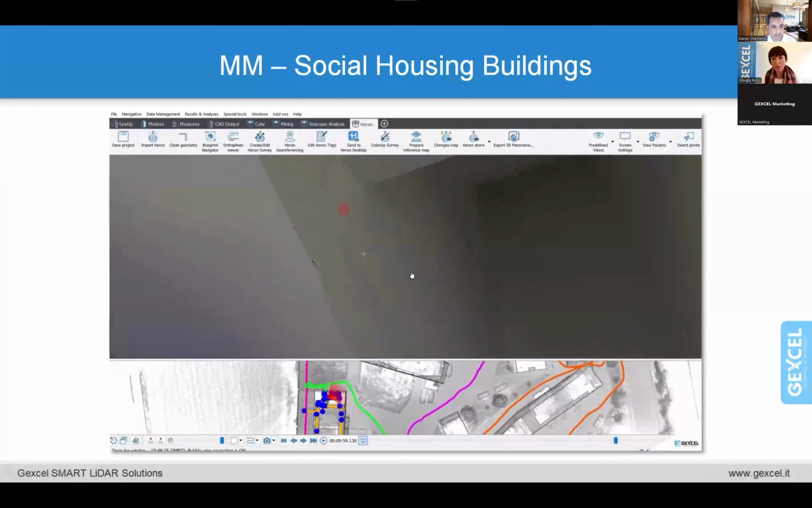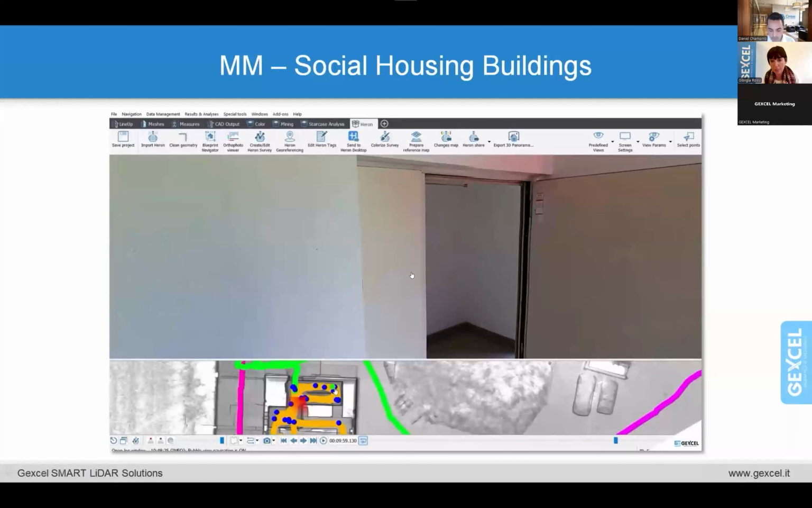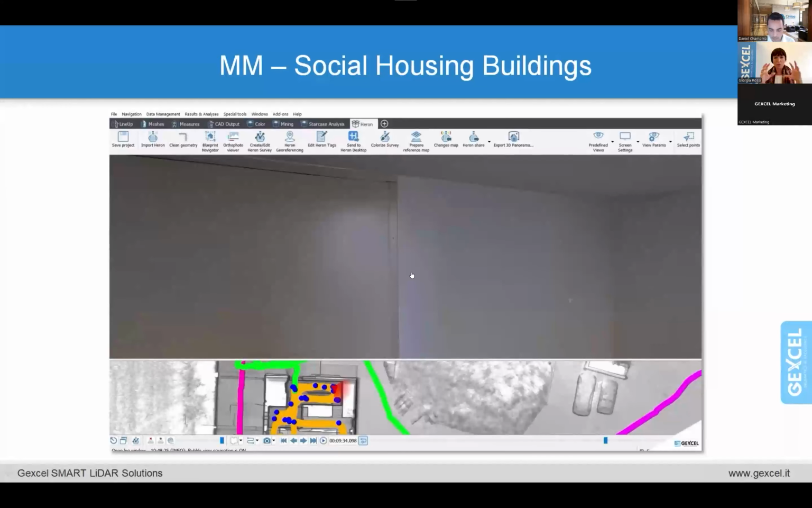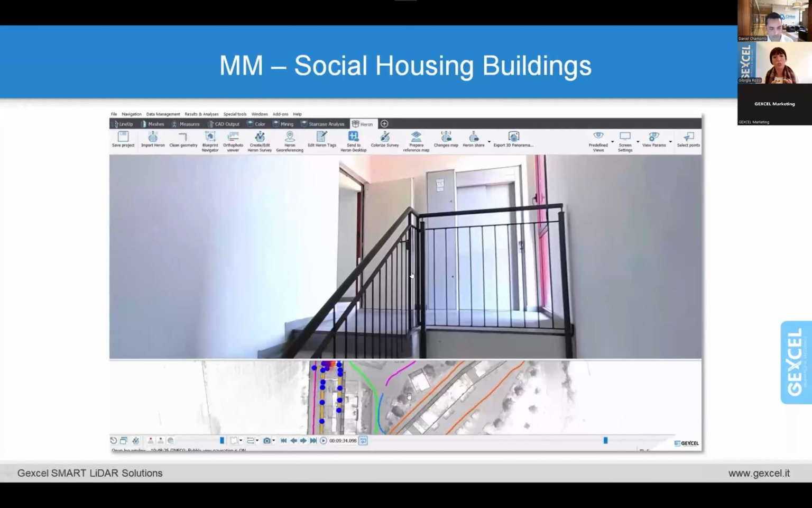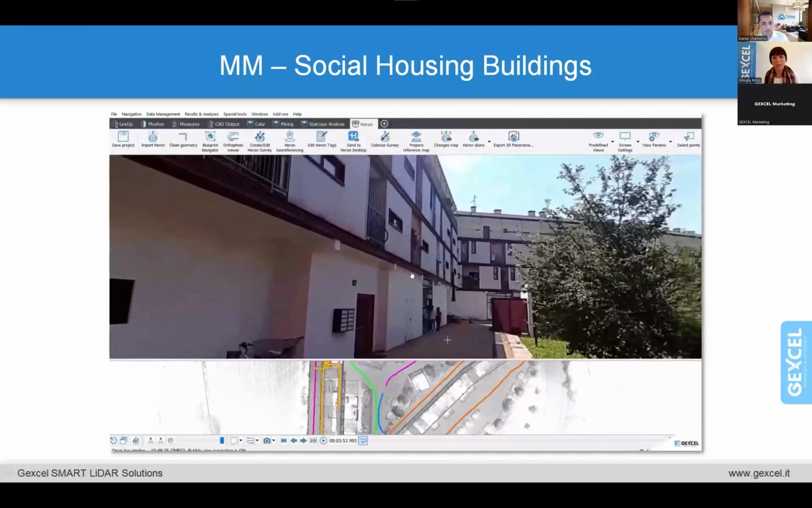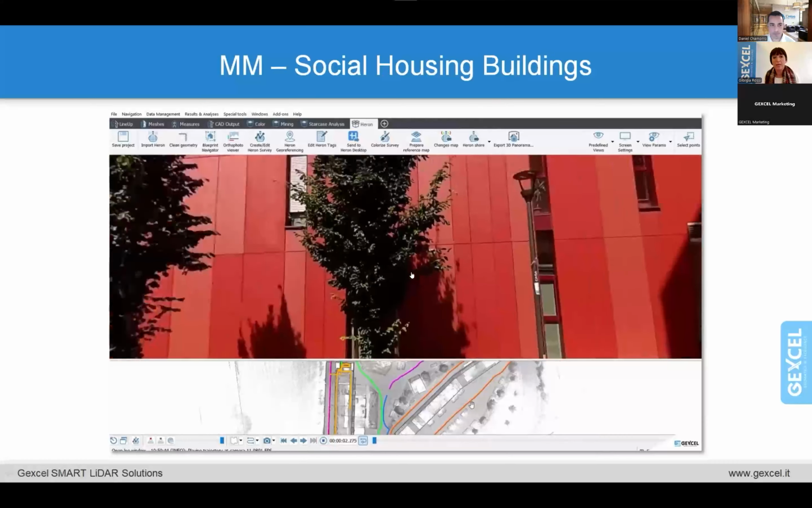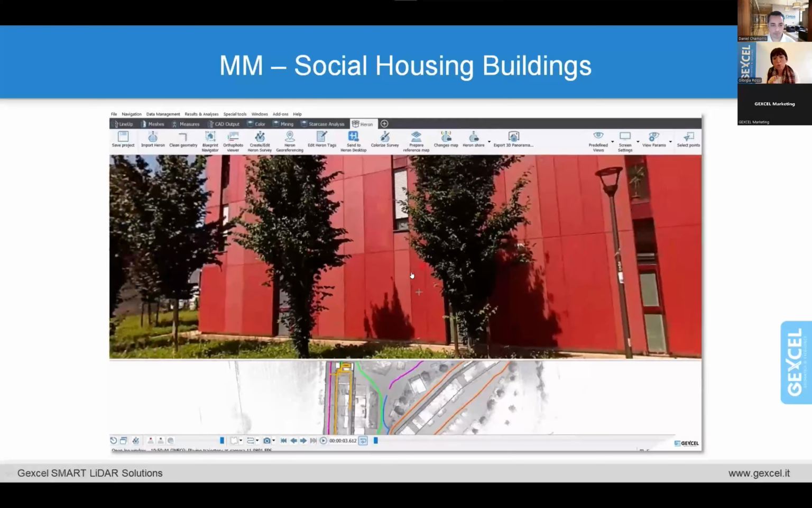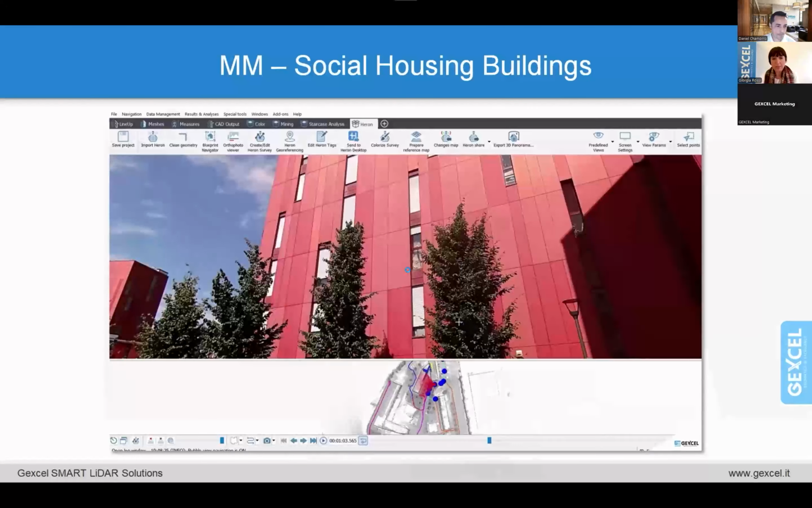Here we are indoors. This project has also been used to map the damages in the area in order to have a catalog, not only of the spaces, but also of, for example, the condition of the building itself. And we are here at the second level of data sharing, we can say.